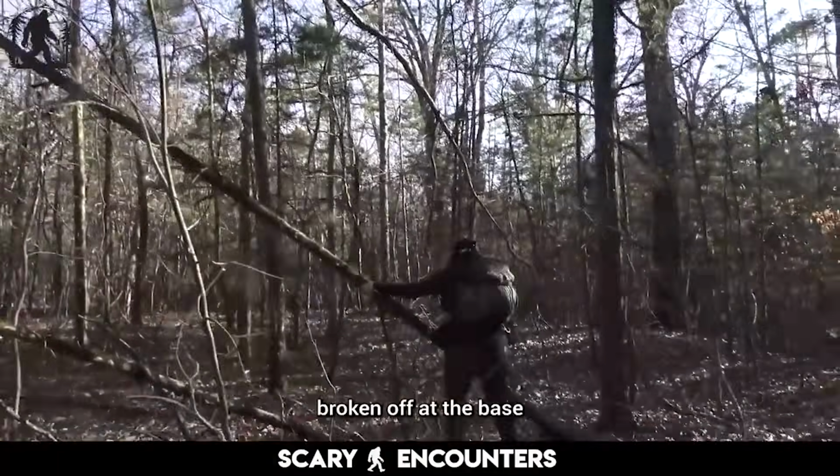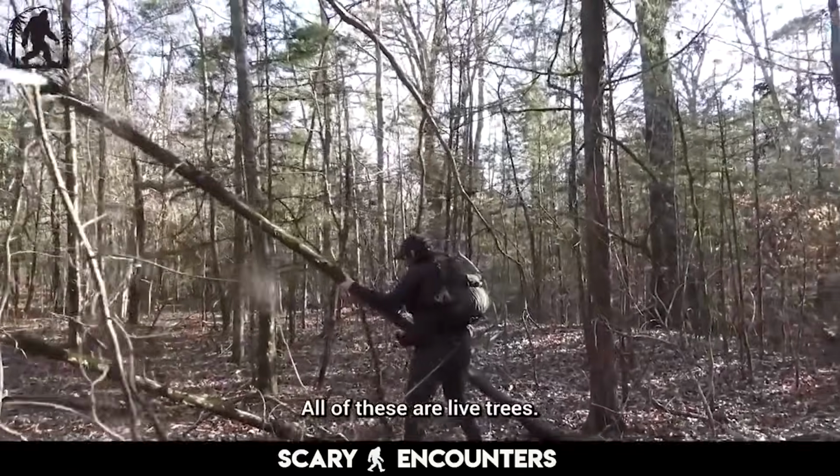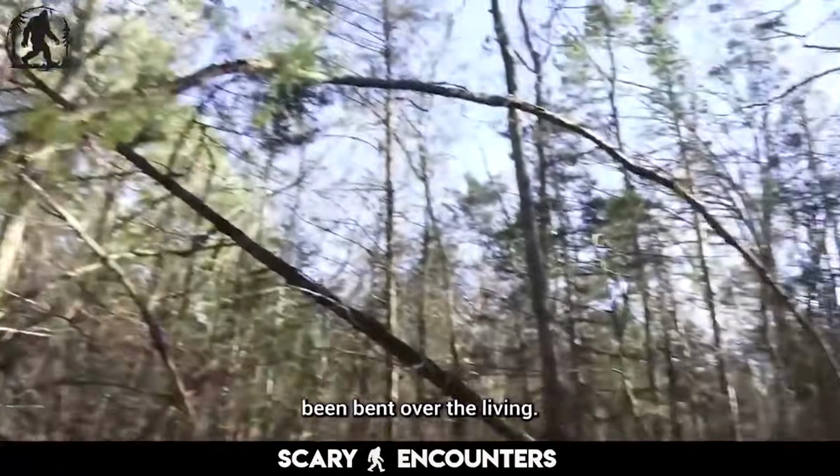Broken off at the base and leaned onto this as well. All of these are live trees. And then this other one has been bent over the live...